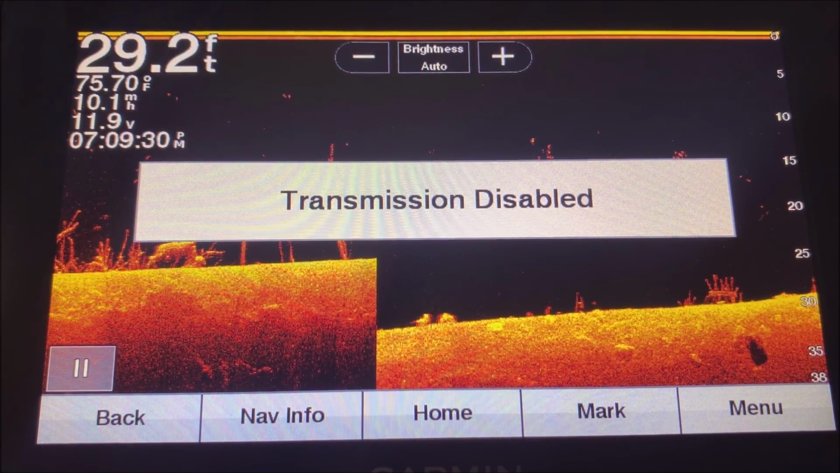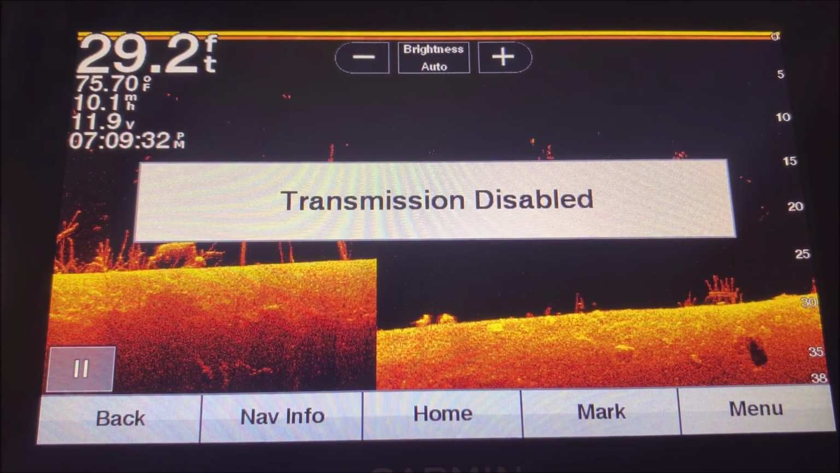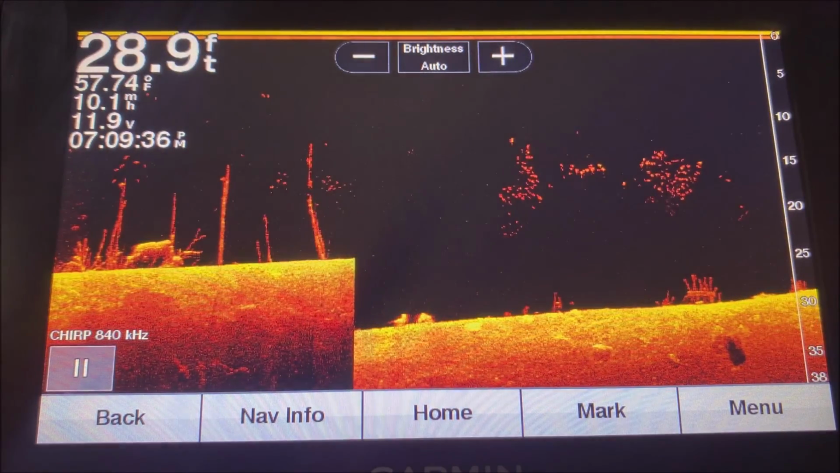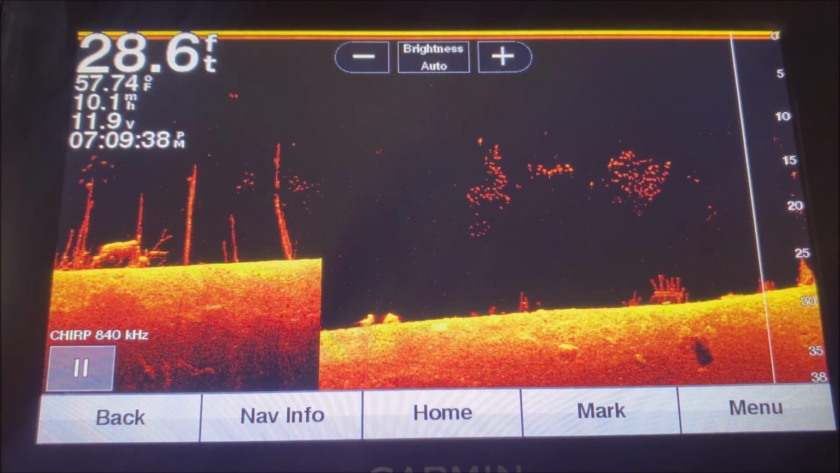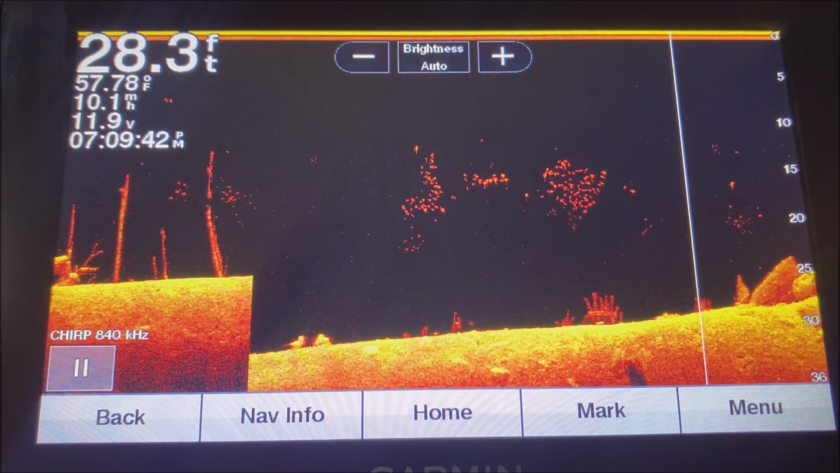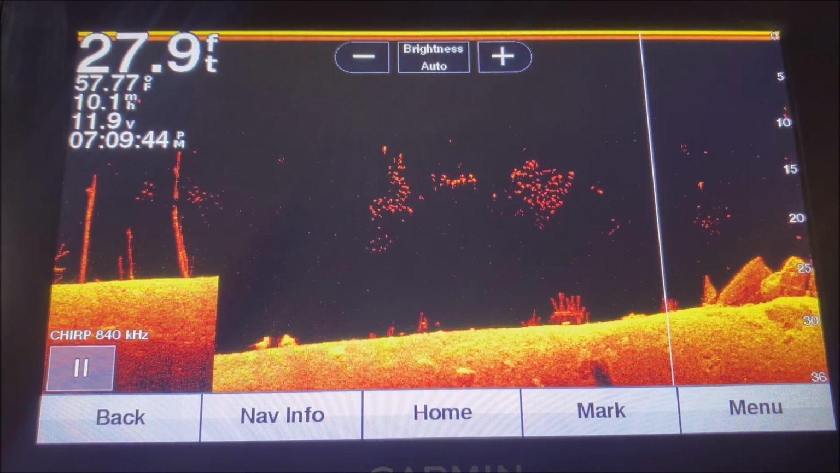I'll go through again and turn it back on, and it's just the reverse step. So you hit power one more time, and now I'm going to hit enable all sonar, and the sonar is back on again. You can do this from any screen, either the map, the side view, the clear view, any screen like that. Just a really cool feature that I think will help you out.